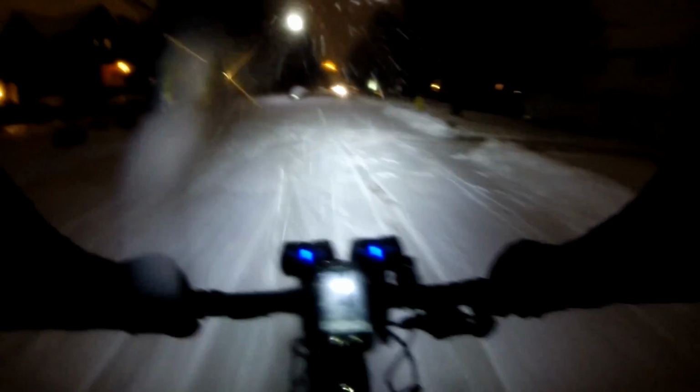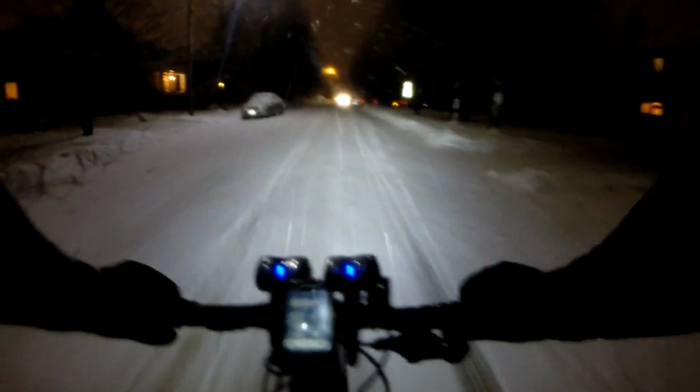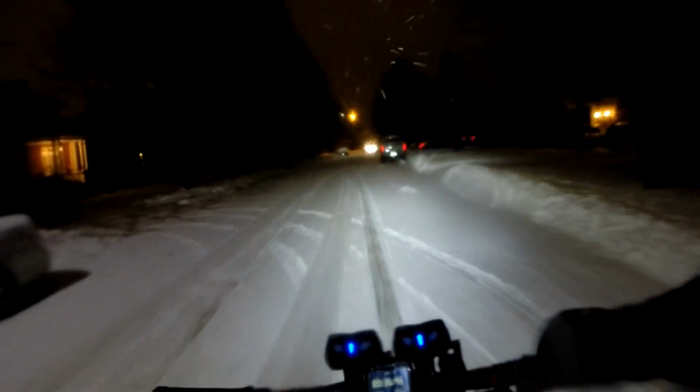Back to the quiet side streets. Lucky I have this option that I can take these side streets instead of having to deal with the main streets.